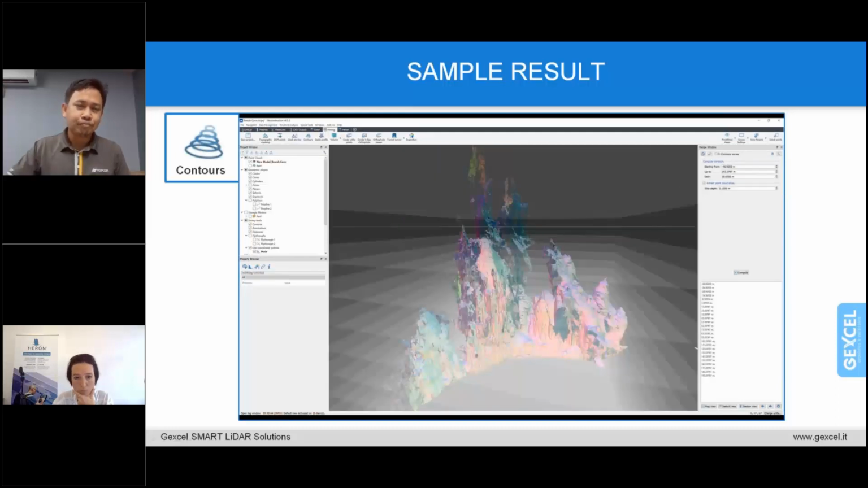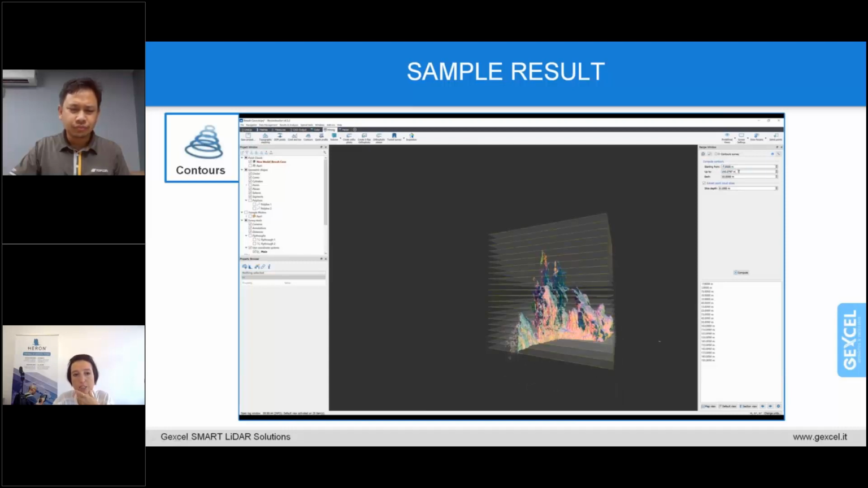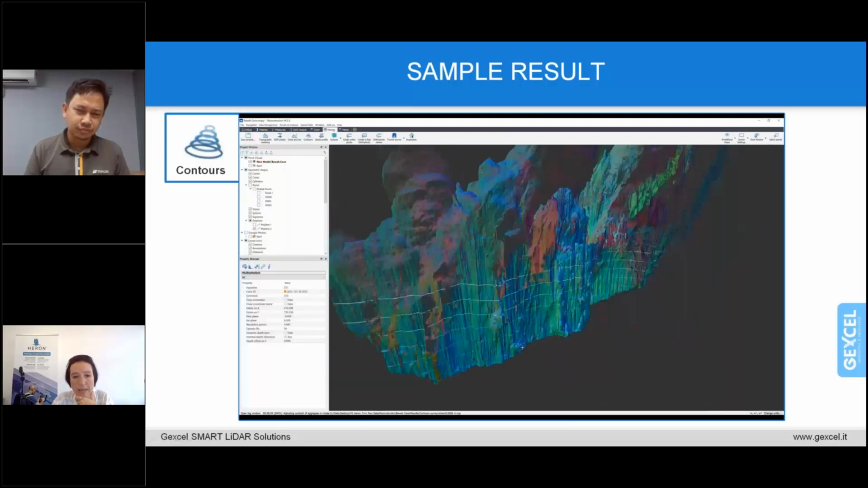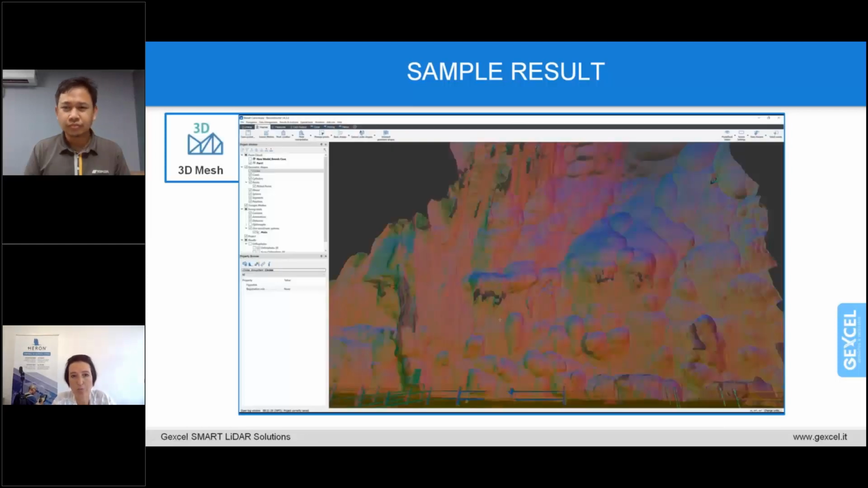Yeah. Thank you very much, Aizat. And this is one of the features that the users like, the possibility to extract the contours or even profiles, isolines, generally speaking, cross-sections. And let me jump to another feature that I think has been useful. I will leave you to explain this mesh creation.